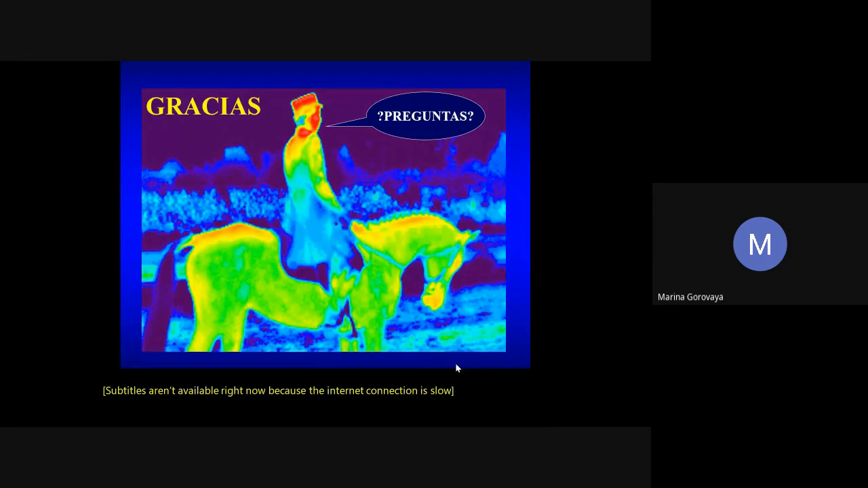Yeah, when you make this evaluation and you see too much sunlight, because sometimes there are open windows, we have a lot of light in Ecuador. Can sunlight influence the colors of the thermography scan, or no?